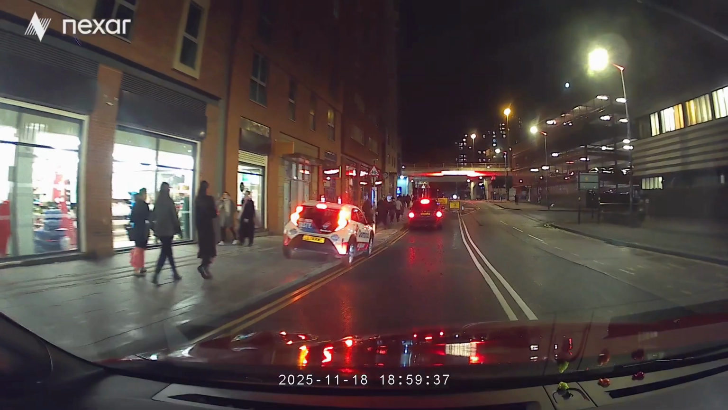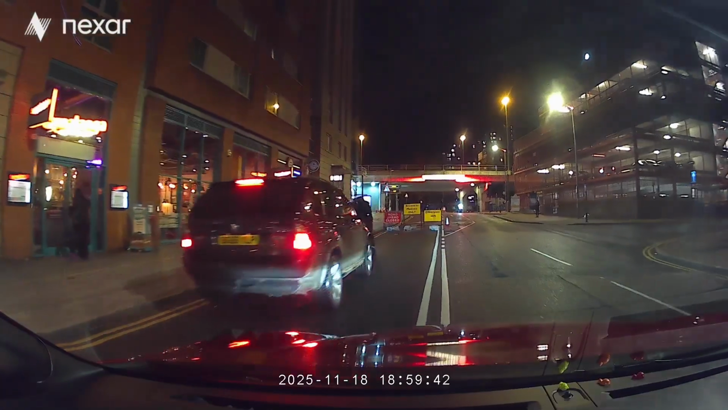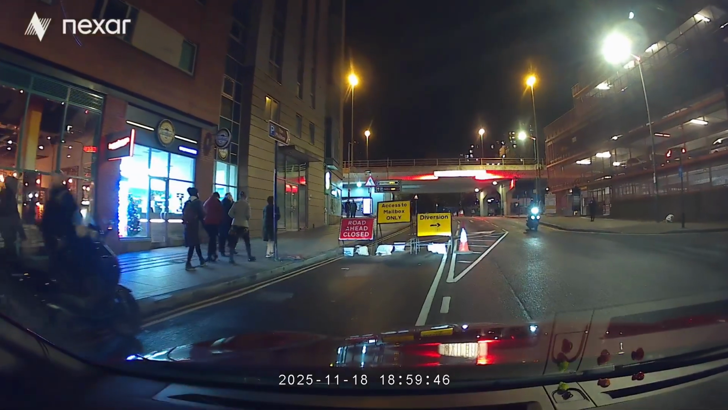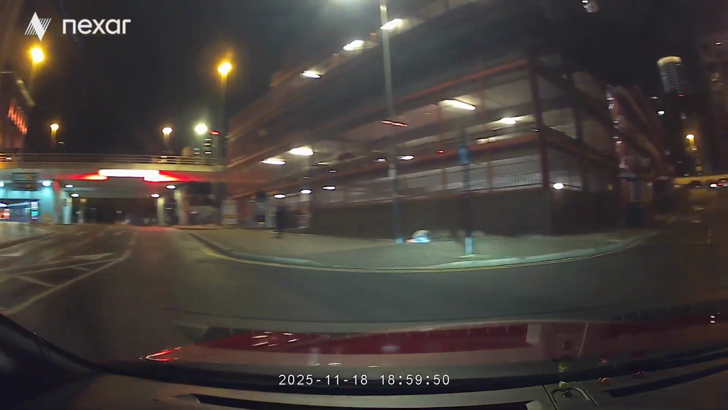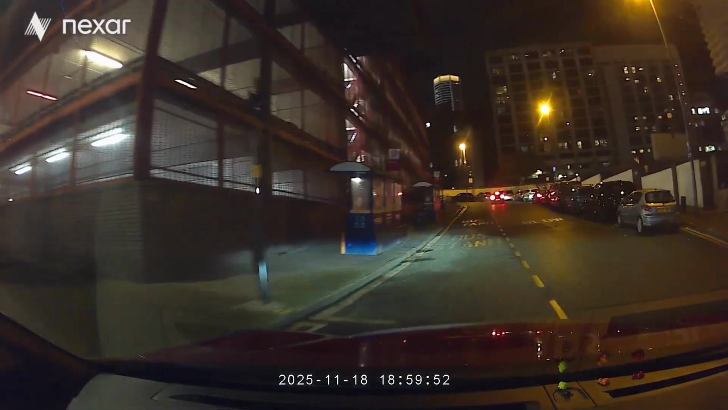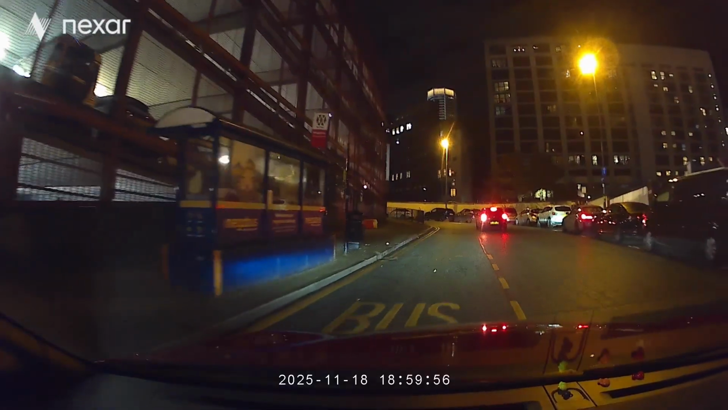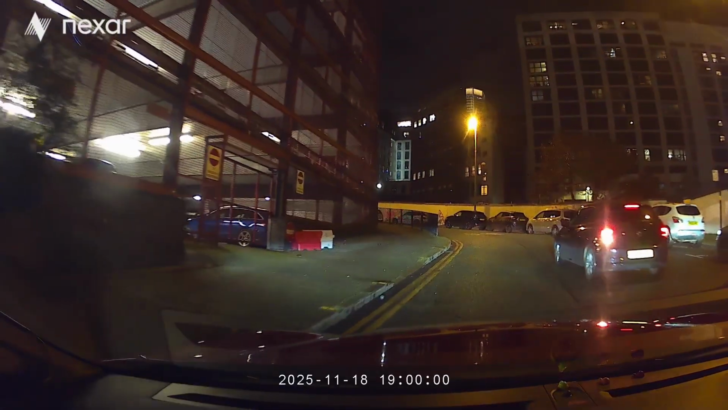And look at that. I'm going to let him go. That's right. Go. That's the correct thing to do. I don't feel safe over him. Because he has the priority if he's going straight. There's no divide here. Oh, so that's where the Megabus stops. Interesting. In fact, it's even named on the stop.